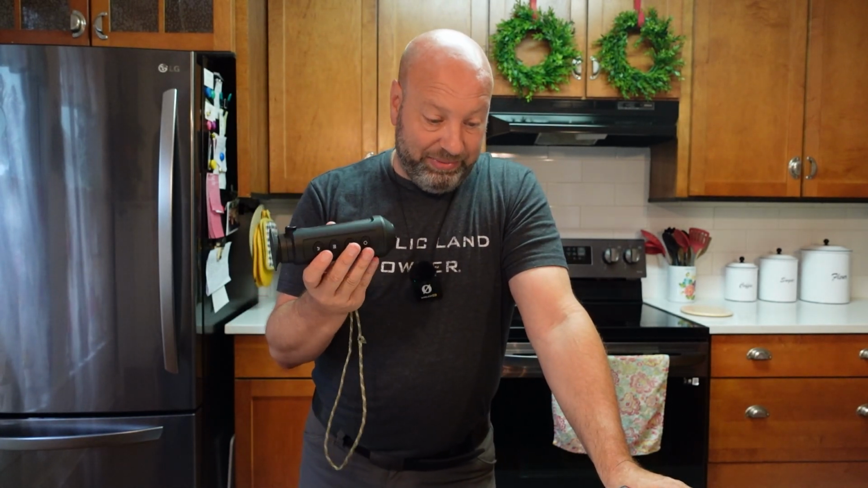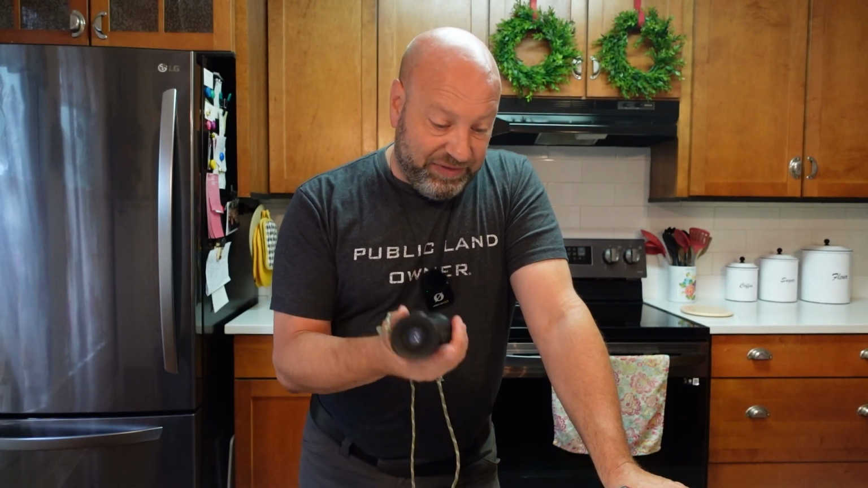Like I said, it gets 10 hours of runtime. One thing I really like about it too is it has a sleep mode. It is also tripod mountable, and it is water resistant, waterproof setup. It says it's submergible, I believe. I wouldn't probably submerge it, but 10 hours of continuous runtime, and it has what they call a sleep mode.